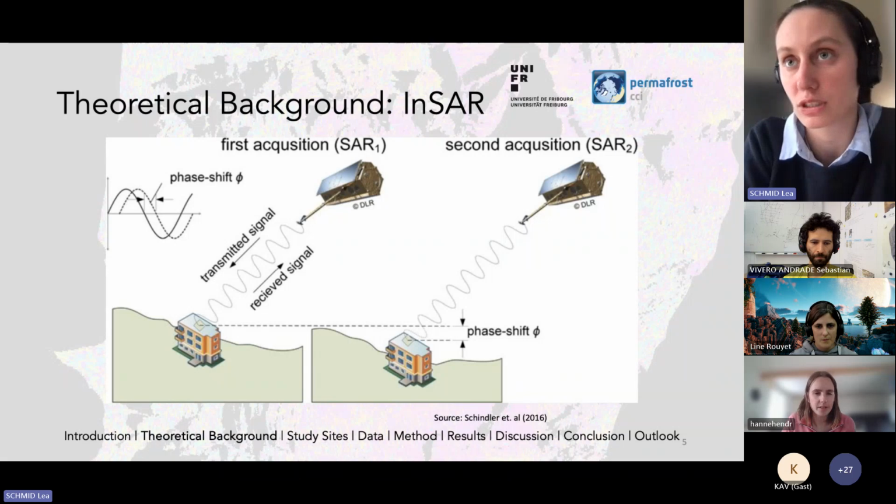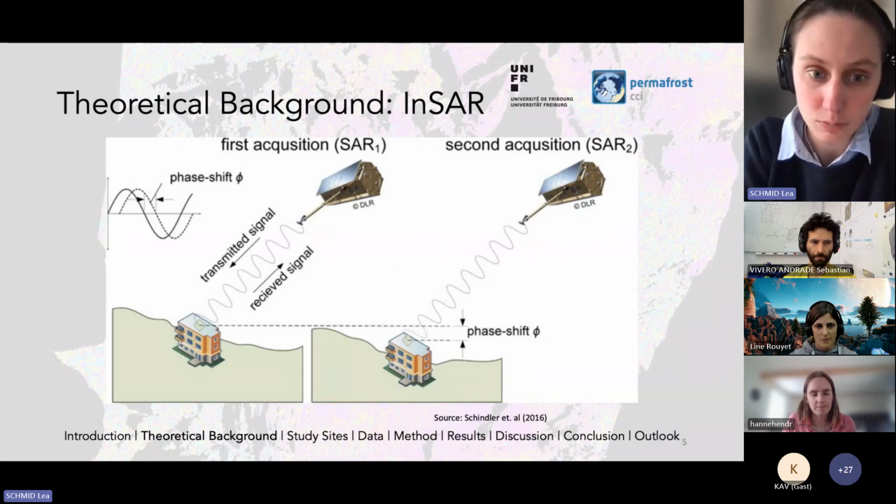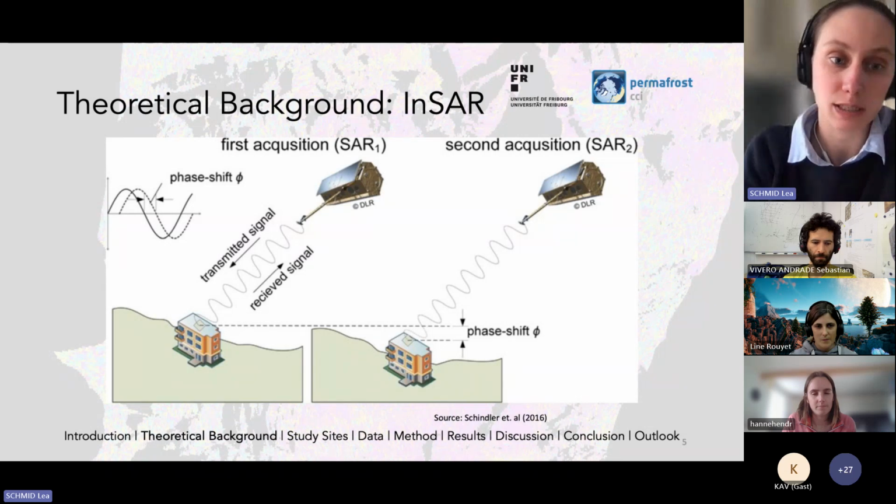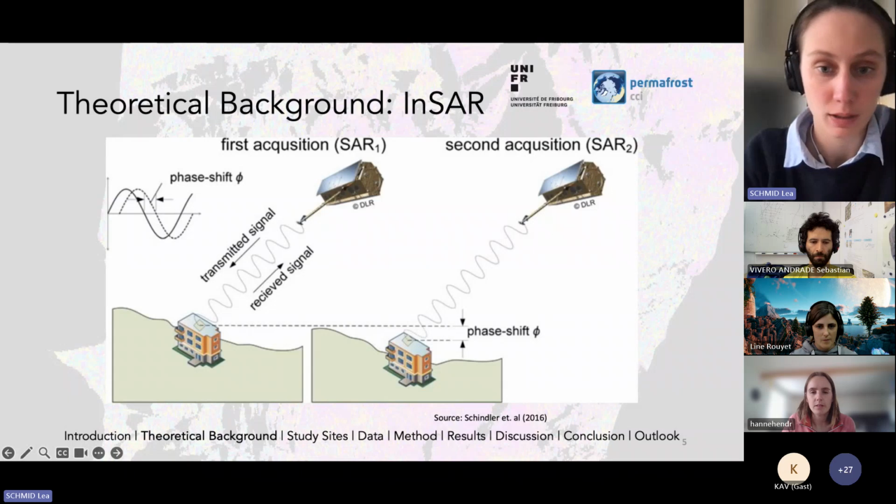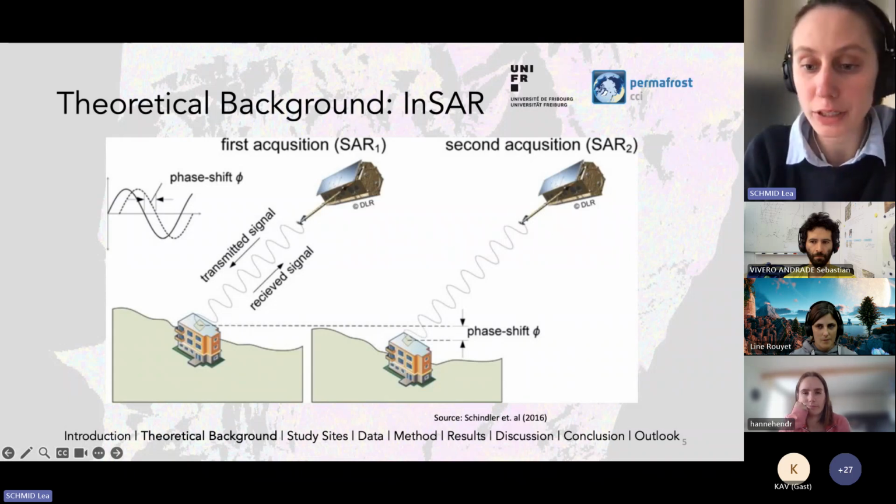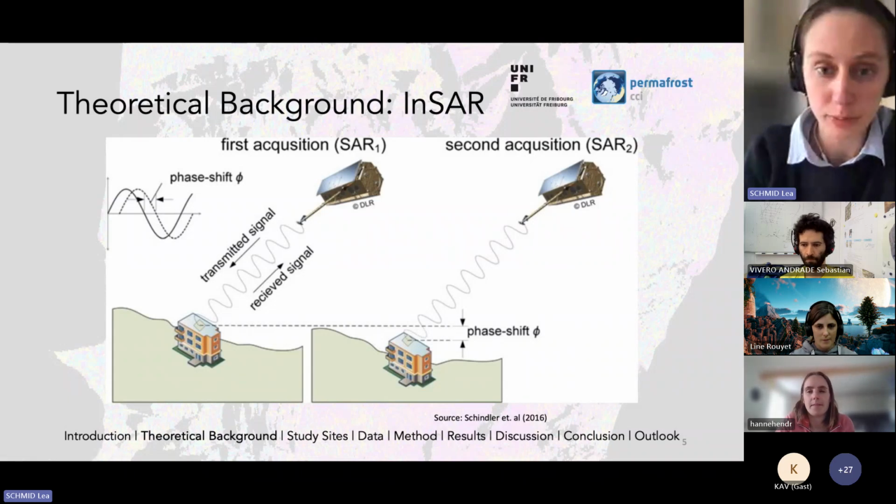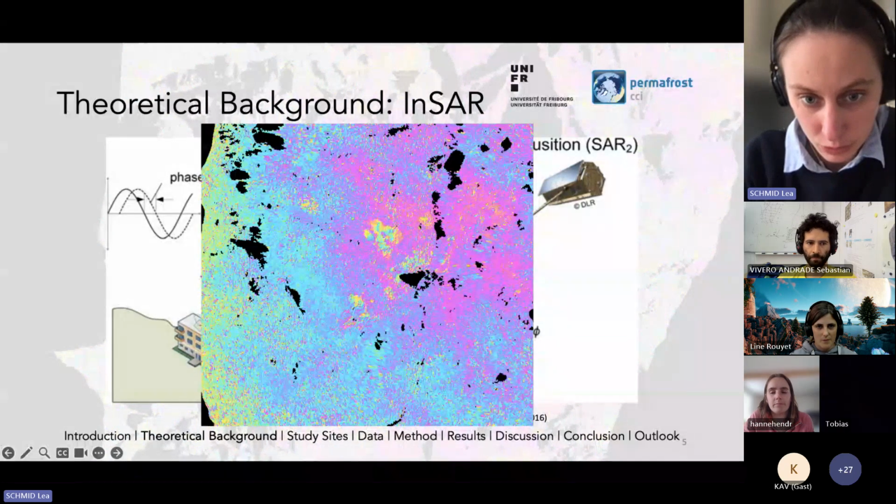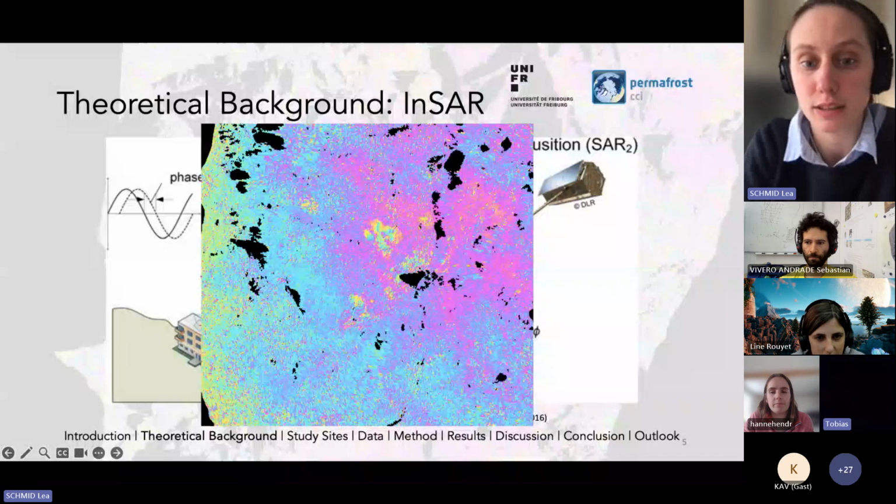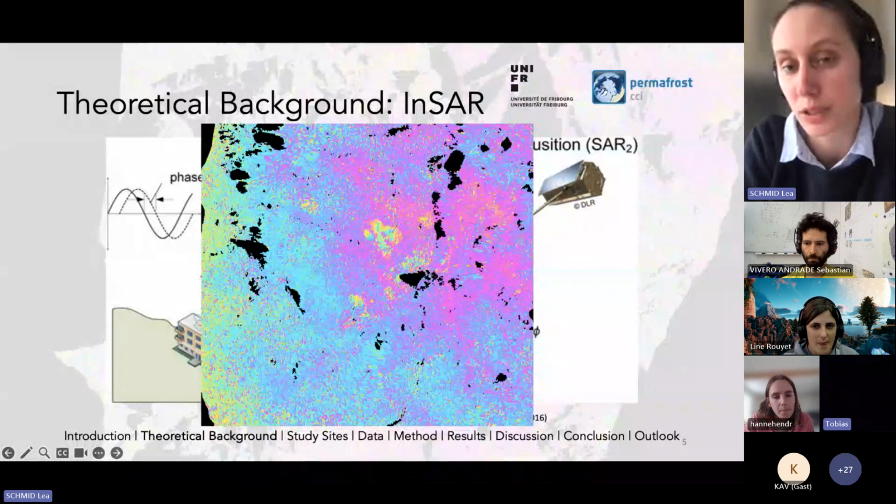And each time it orbits the Earth, it sends out a signal and receives a signal. And this signal is basically a sinusoidal wave. Between each acquisition, the ground moves, and this causes a difference in the phase, which causes this phase shift here. And we can make use of this to compute interferograms. And these measure the ground displacement. And here, I hope you see my mouse, this is a rock glacier, and therefore we can detect movement in periglacial terrain.